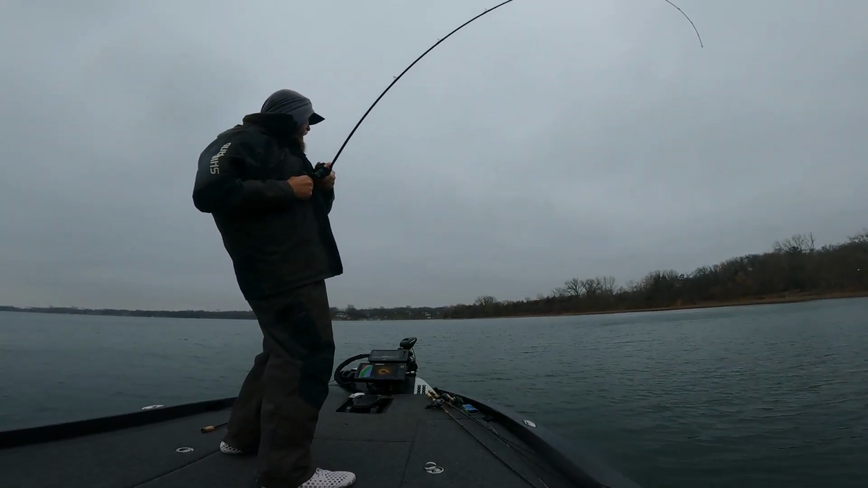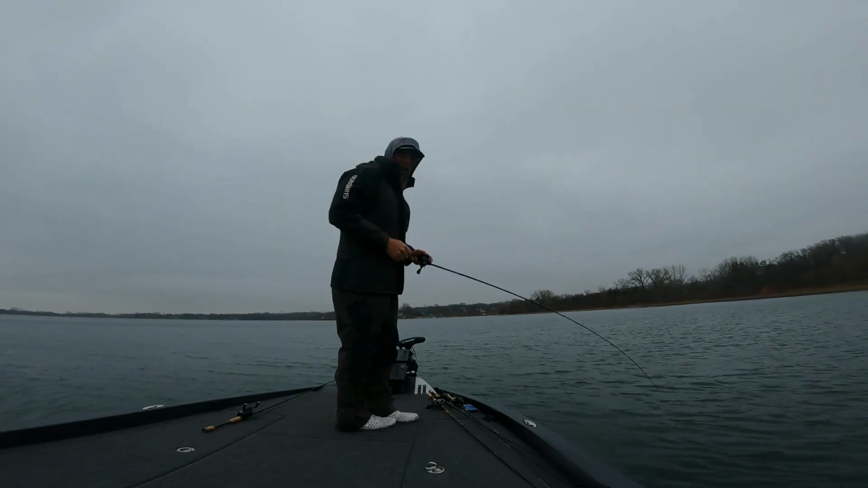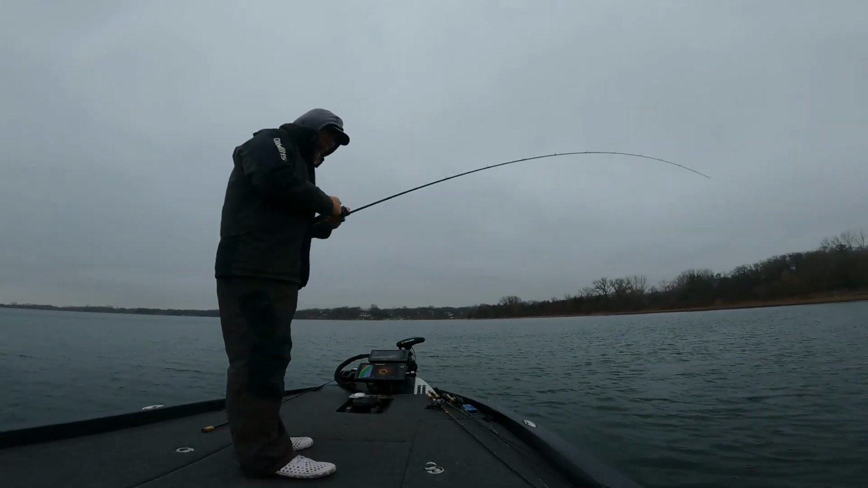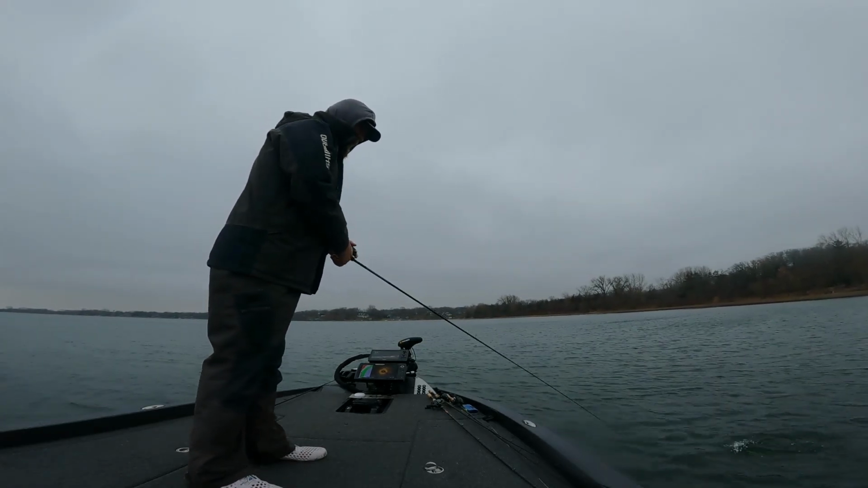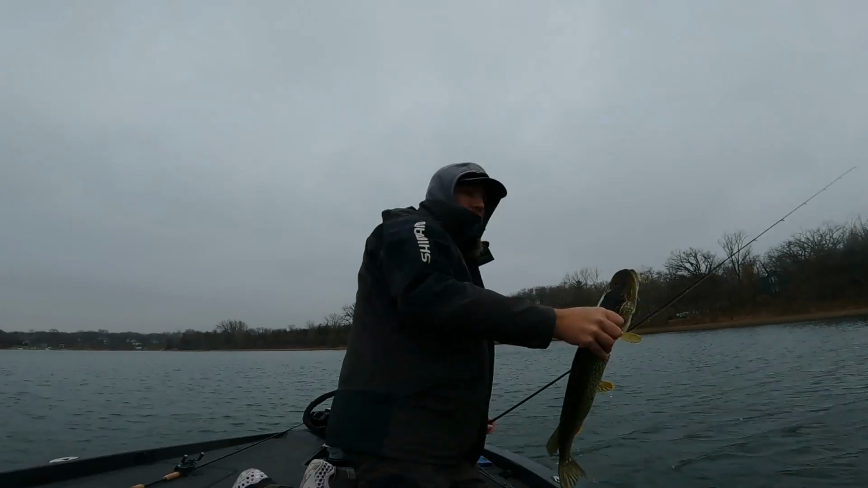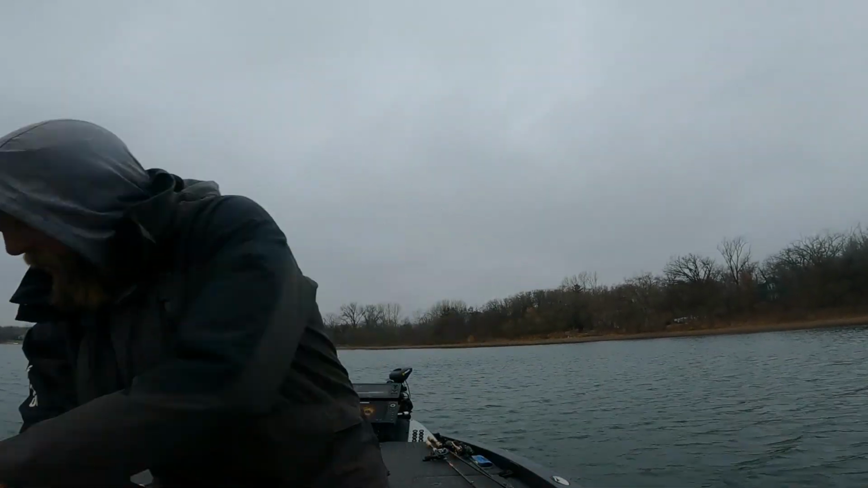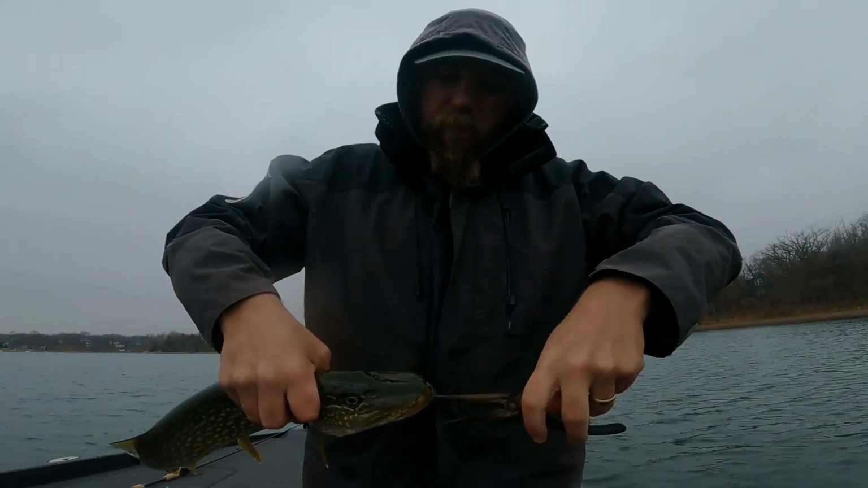What do we got? Dialed on the pike. Literally cannot see the crankbait. That's how you know you're dialed on what the pike want right there.